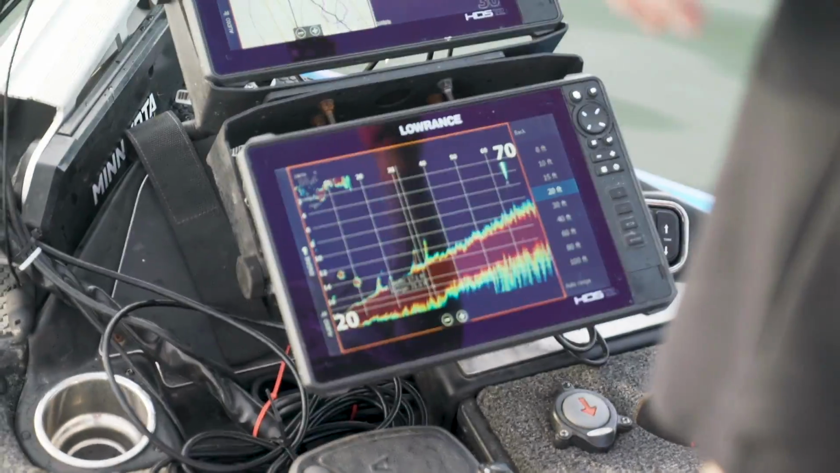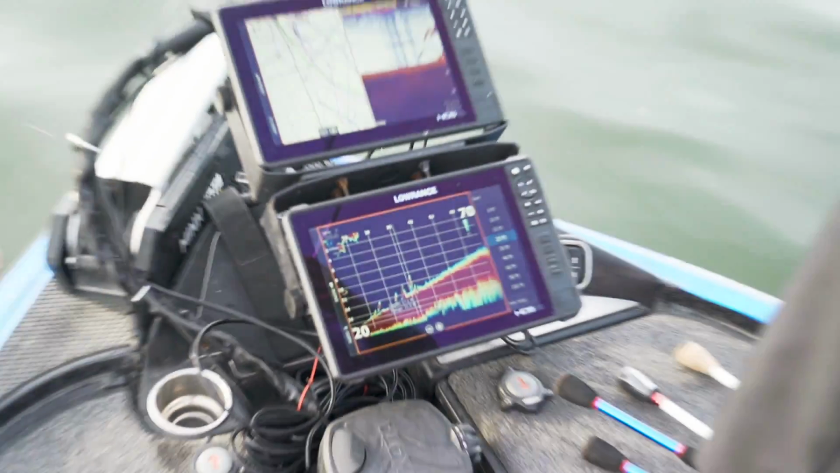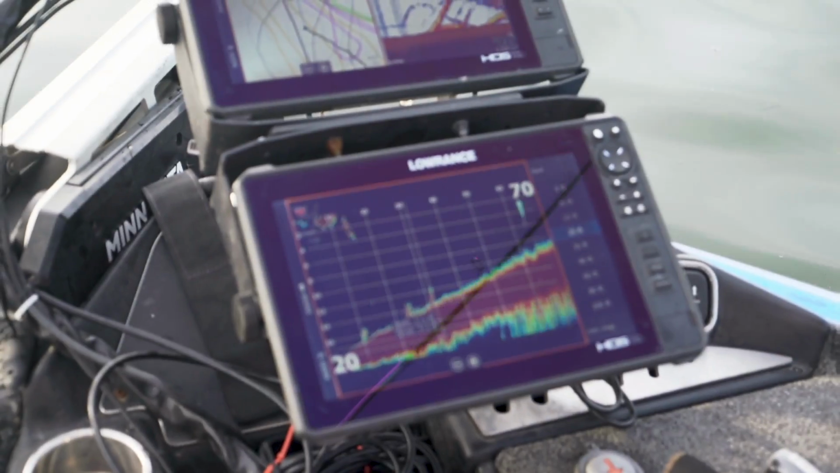There's some right there. See him right there? You see him start to come up. They seen me. All right, I see him down there. Oh my goodness, there's so much on there. There he is. Coming up. There he is.